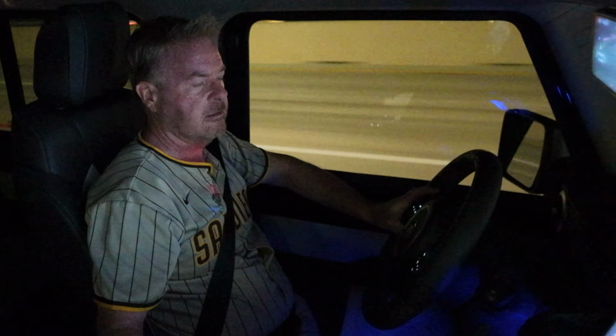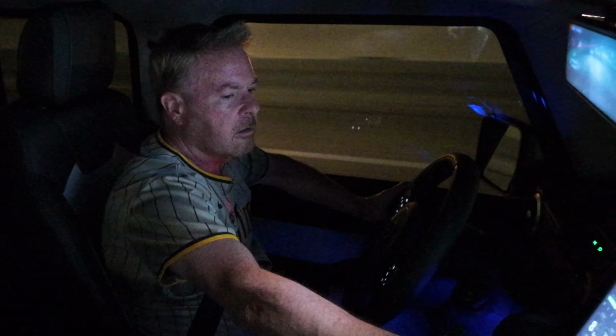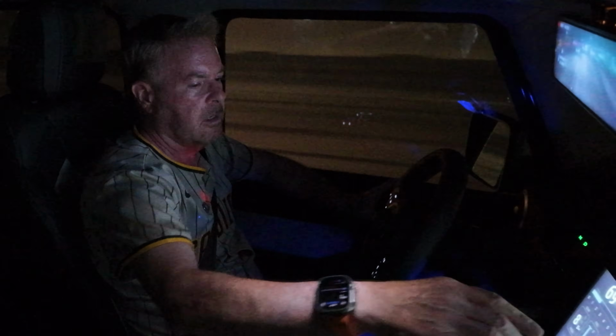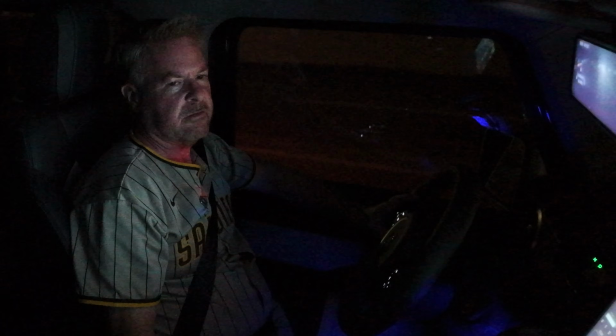And it's very smooth, and of course we always have to reset that, which I can't wait until the update comes and I can set that permanently. Likewise, the auto stop start. Okay, I've decided I don't like it. I was trying to give it a chance, but it